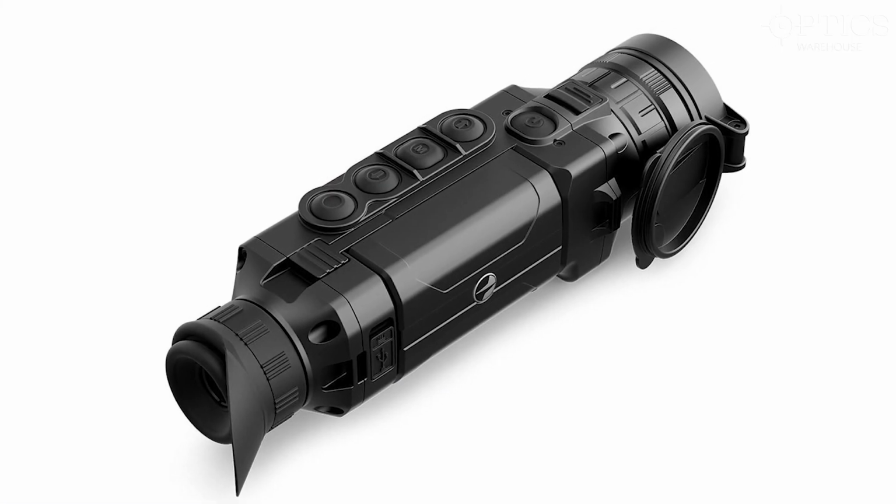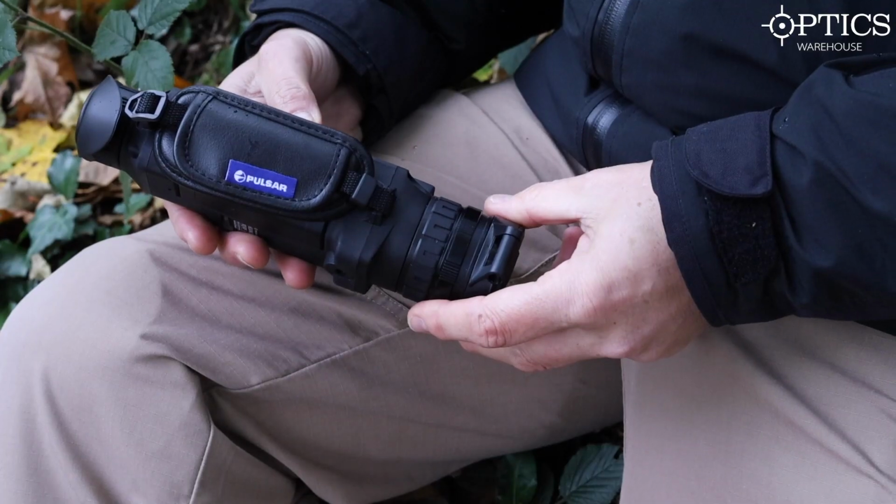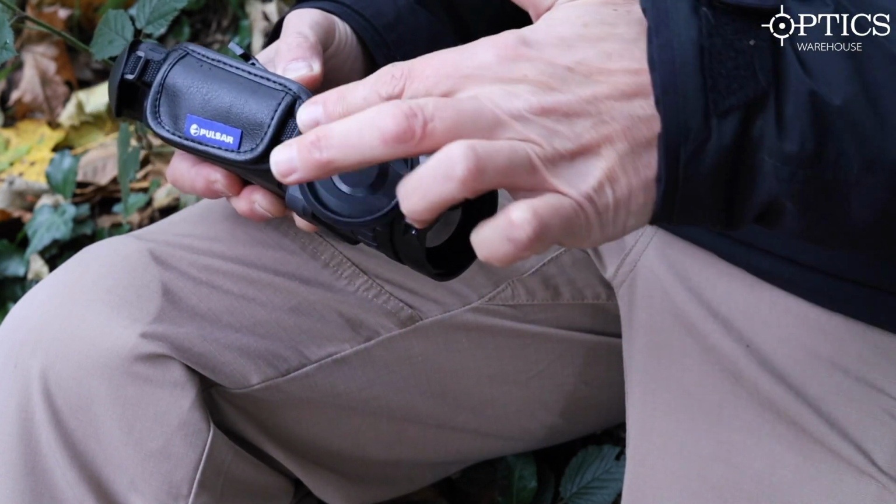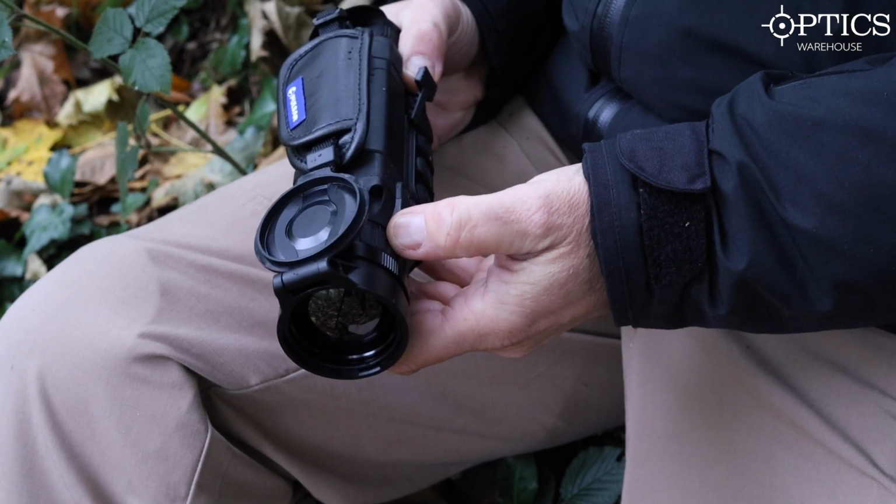Okay, moving on with the thermal, we're going to look at one commercially available device, and this is called the HELION. This is made by PULSAR, quite a good little device. Again, it's a monocular, so it's a standalone device you can use, which you put your eye to and you can identify and detect at a reasonable distance.